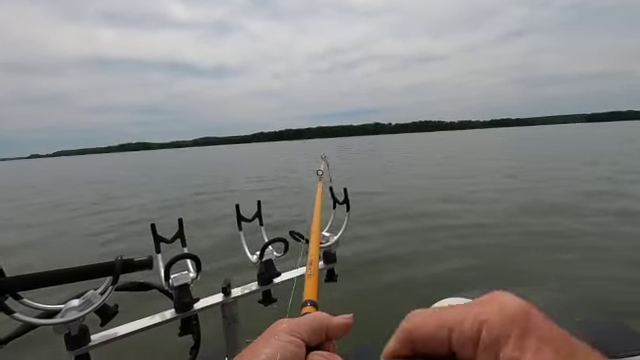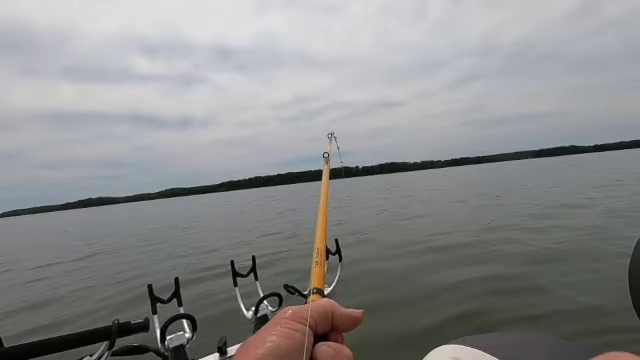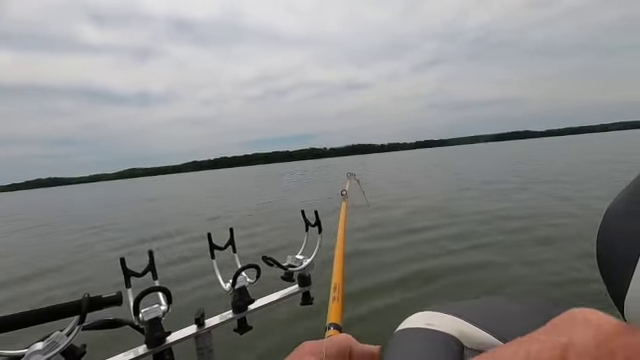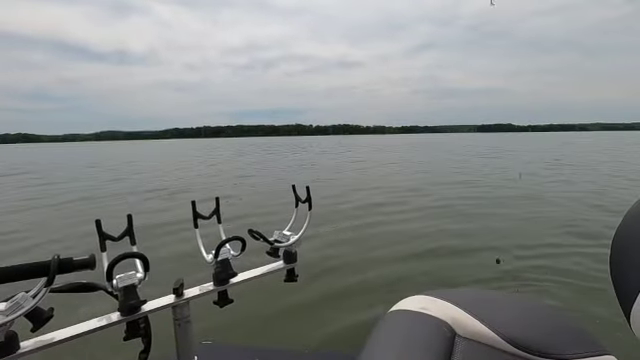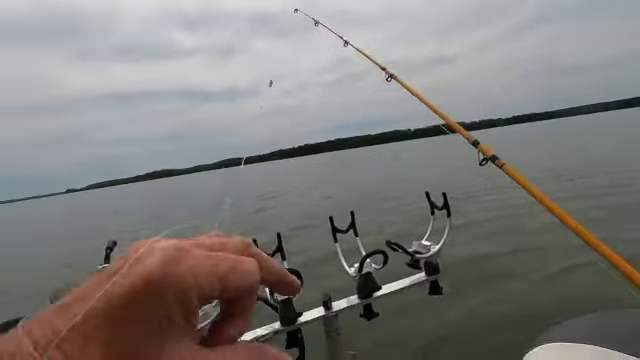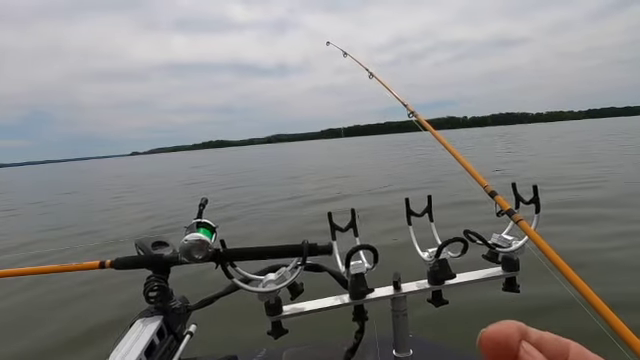Alright, we got us another little small one, I think. Yeah, he's not very big at all. My goodness. I don't know how he even got the bait in him. Oh boy. Okay, he got off. He was about a 2-pounder. That's fine that he's gone. Now we got to get some more bait.